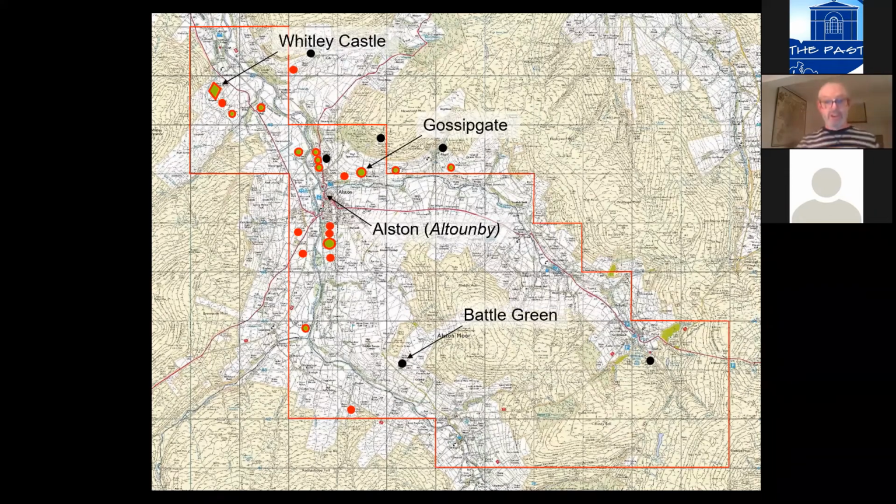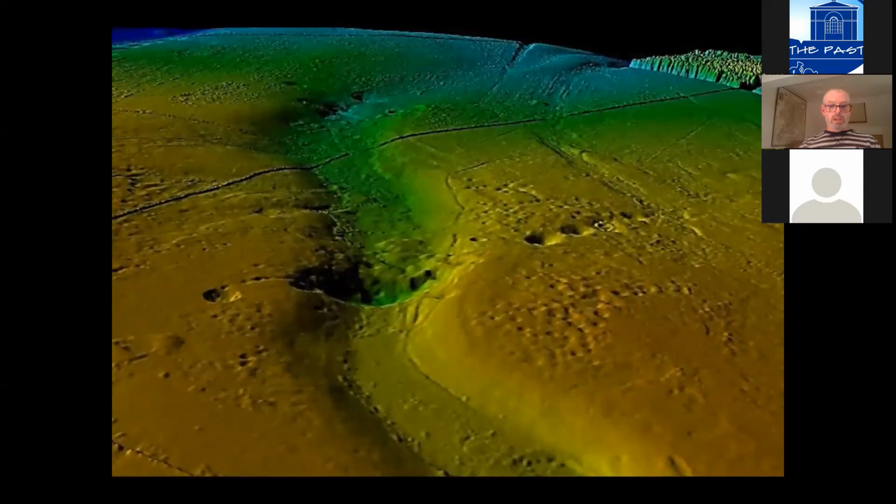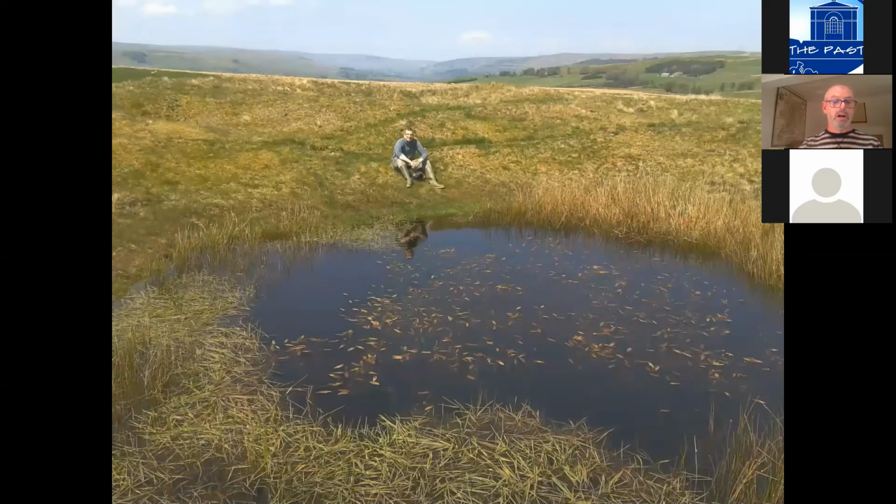Just to mention another site, Battle Green, just to show you what you can do with LiDAR. This is what it looks like on the initial LiDAR imagery we commissioned. And we're going to be looking at that area in particular. You can use that data, you can turn it, twist it, and light it in different ways. You can highlight the different heights in different ways and produce all sorts of imagery. Some of these things that look particularly impressive actually are just natural features. They're just natural sinkholes.